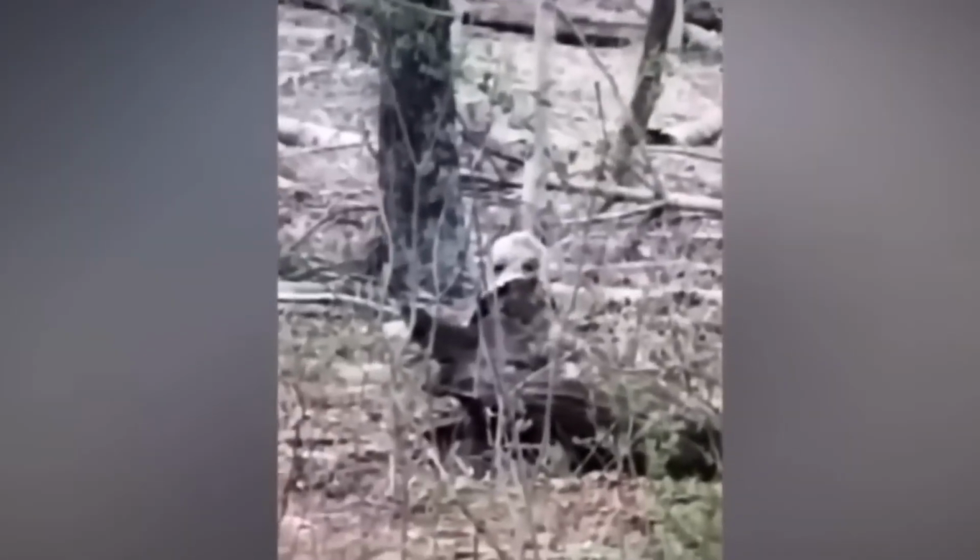It tried its best to stay concealed. Its eyes appeared pitch black. Strangely, it reminded me of a seal, but that makes no sense in the middle of a forest. What do you think this creature is? Leave your thoughts in the comments.